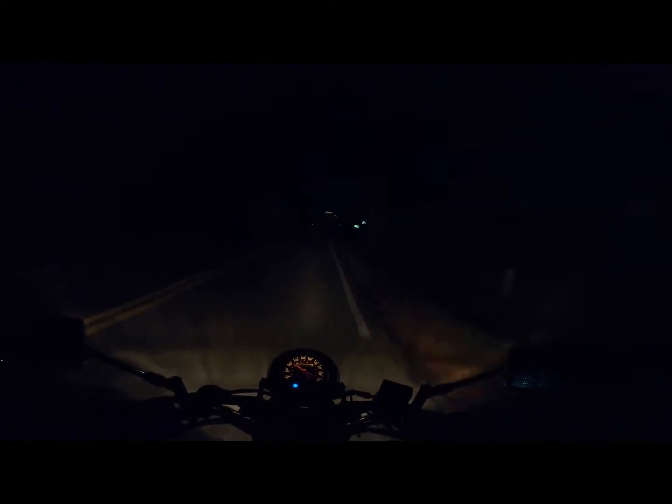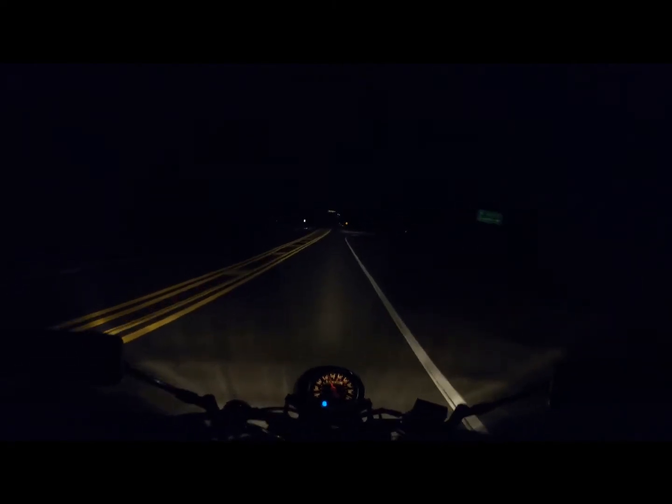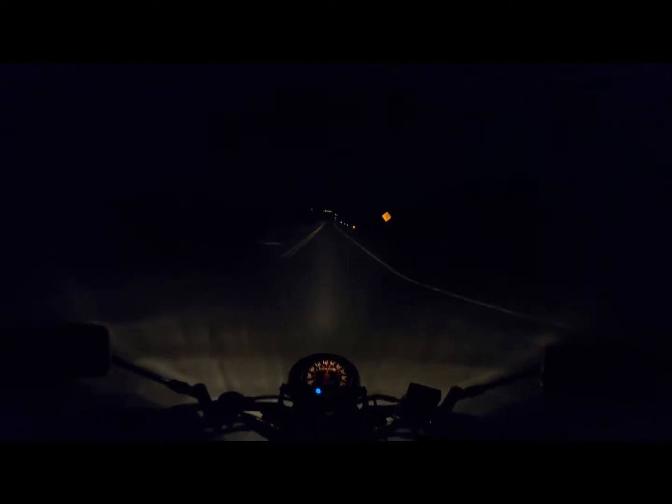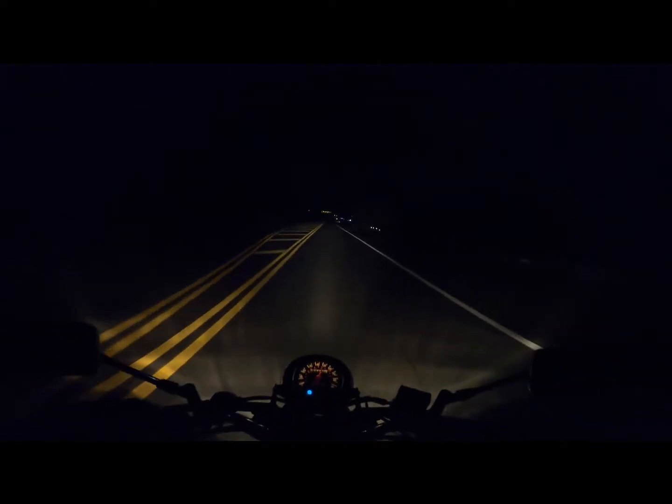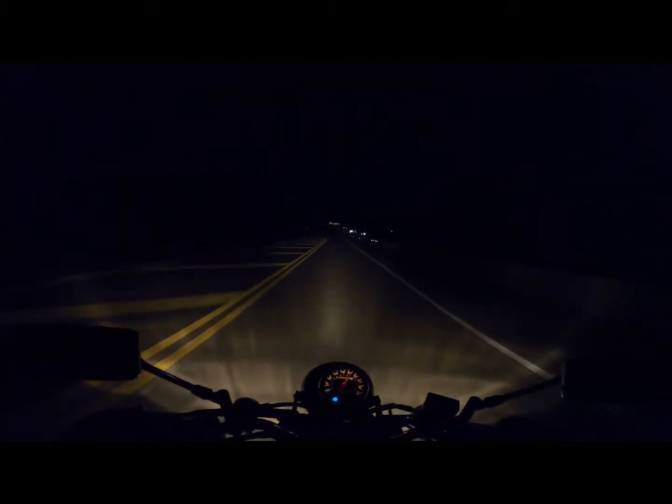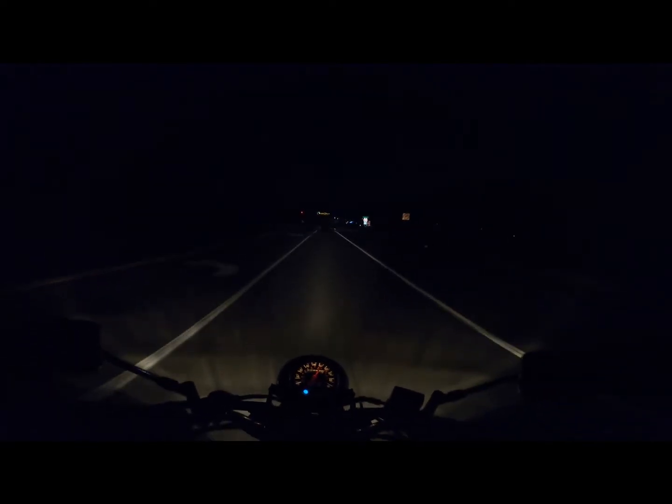to glitch out and completely just not record. So I'm pissed. I guess it paused itself while I was stopped. It sucked. Anyways, I'm just taking a nice joyous ride on my little 2011 Suzuki TU250X. Taking a nice lovely ride.